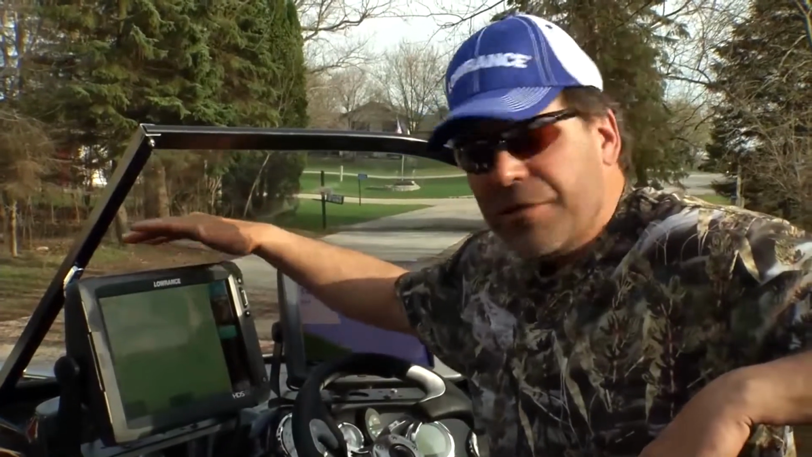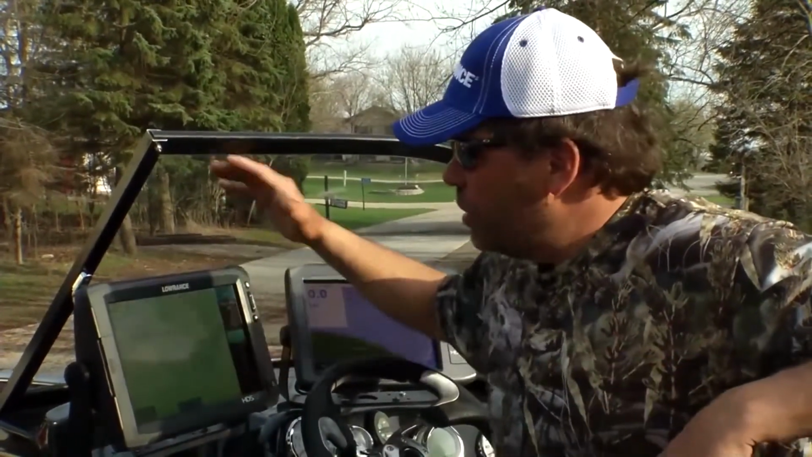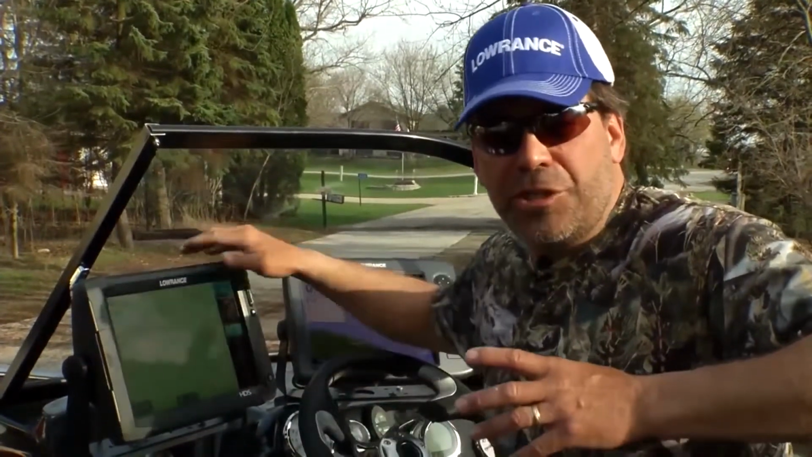When we start talking about the GPS itself, as most of you know, there's an internal antenna inside of these units that tracks the satellites. In the past, those satellites were tracked one time every second. With the new update, just with software, they're now going to 5 updates per second. That gives you a much more precise location of your boat, and that's going to help you a little bit with, say, trolling speed.